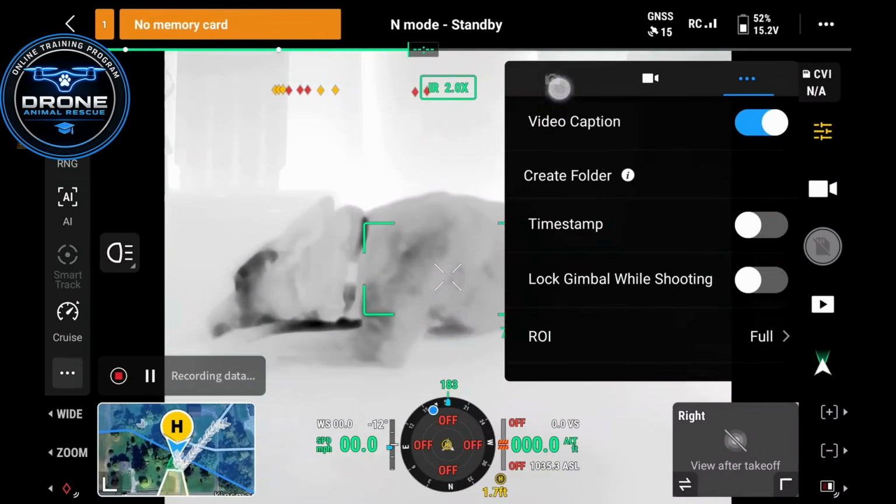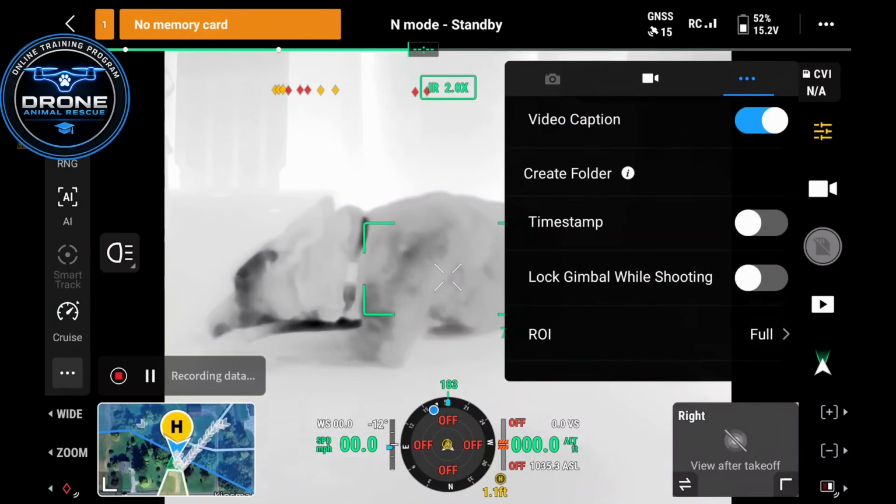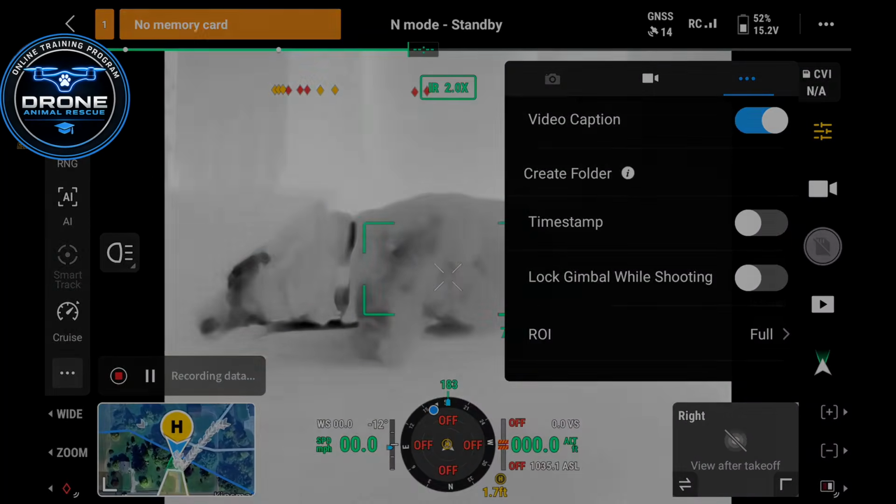Everything else you're going to see here is related to video capture or photography capture, but when it comes to your thermal camera, guys, that is going to be your best option for settings when you're doing deer recovery or lost pet search and rescue.